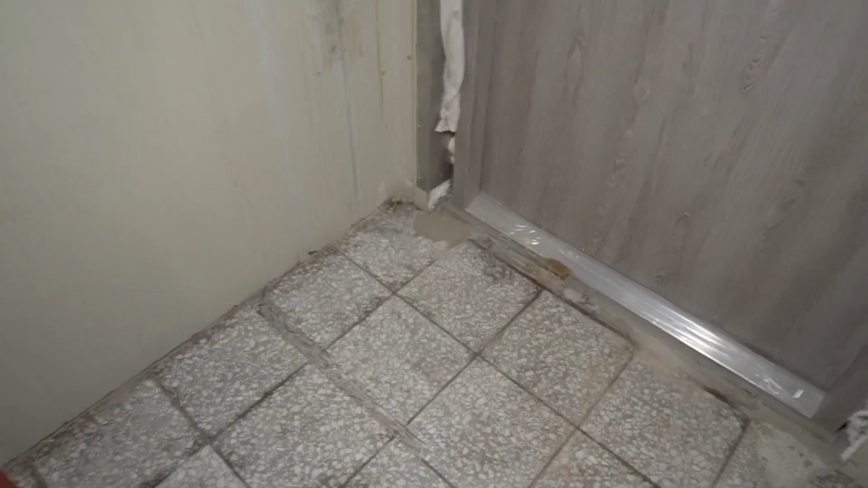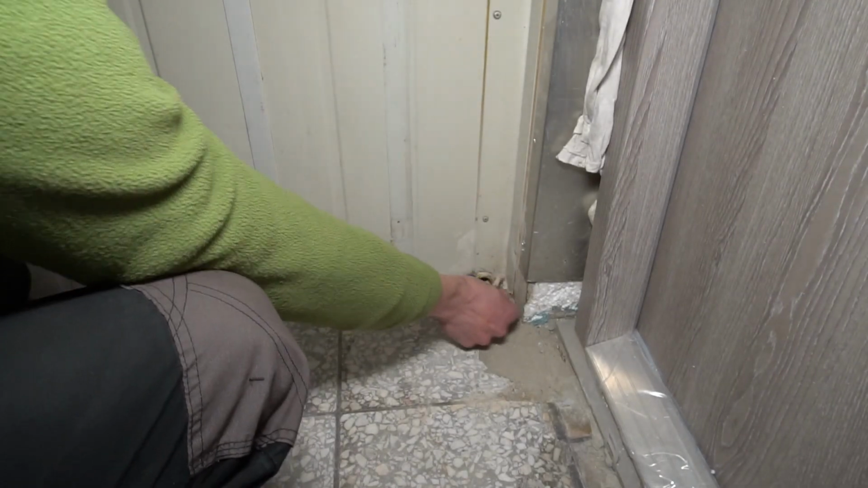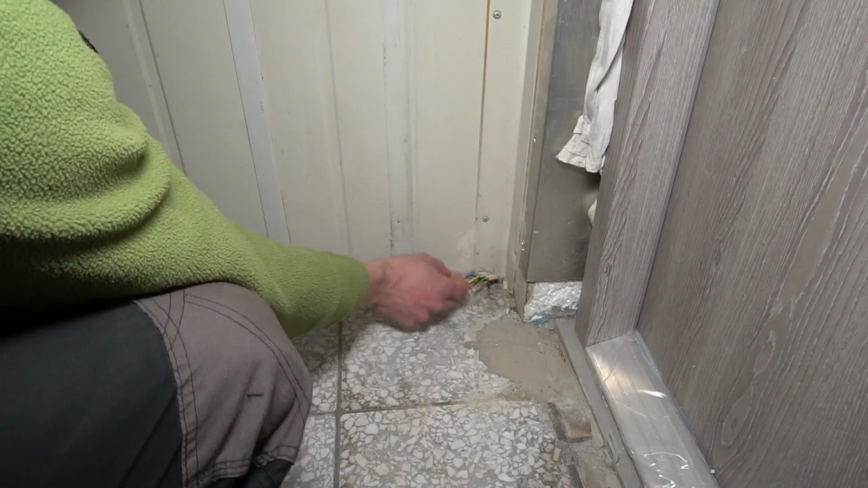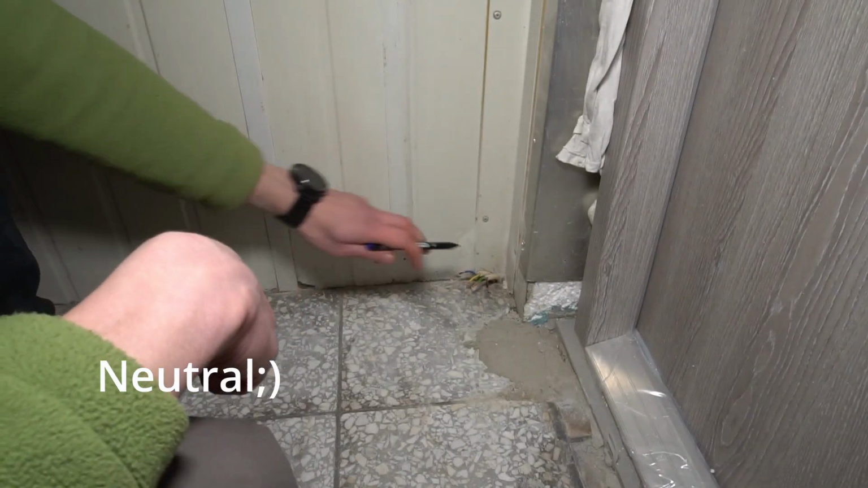So I will put you on the tripod and we'll take a closer look. So we have two cords and four wires. One is black, so this is your live. This is protective earth, another protective earth, and the blue is neutral. So you got something like this.